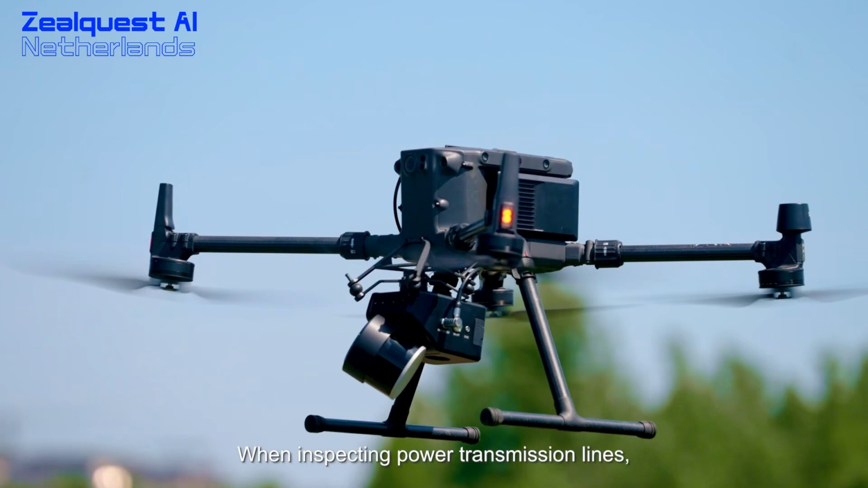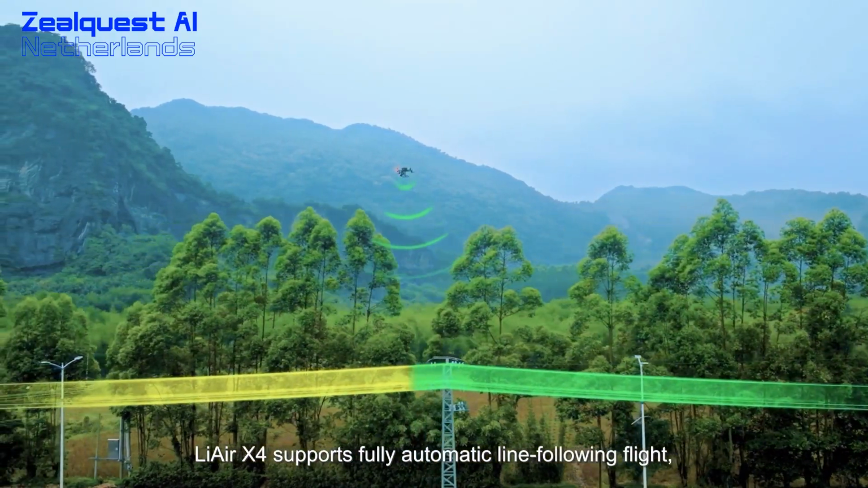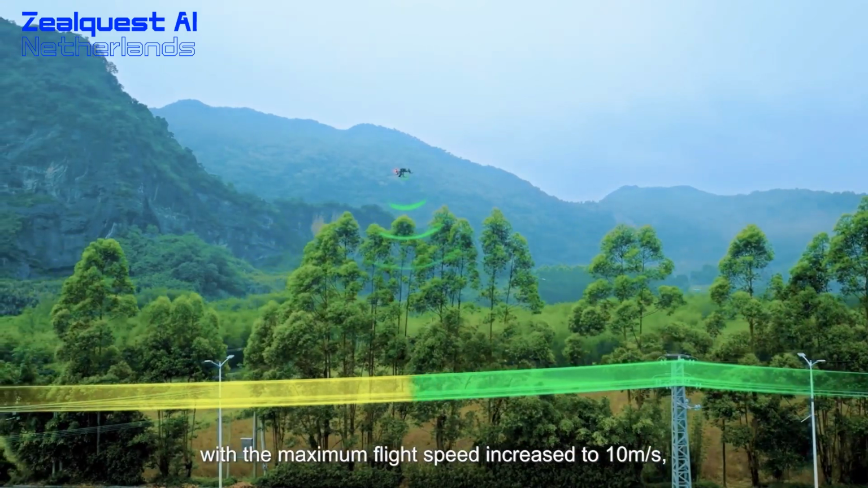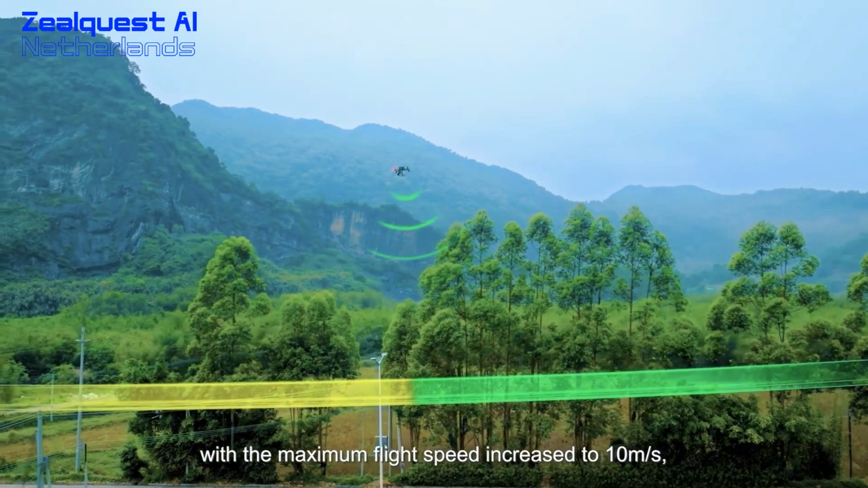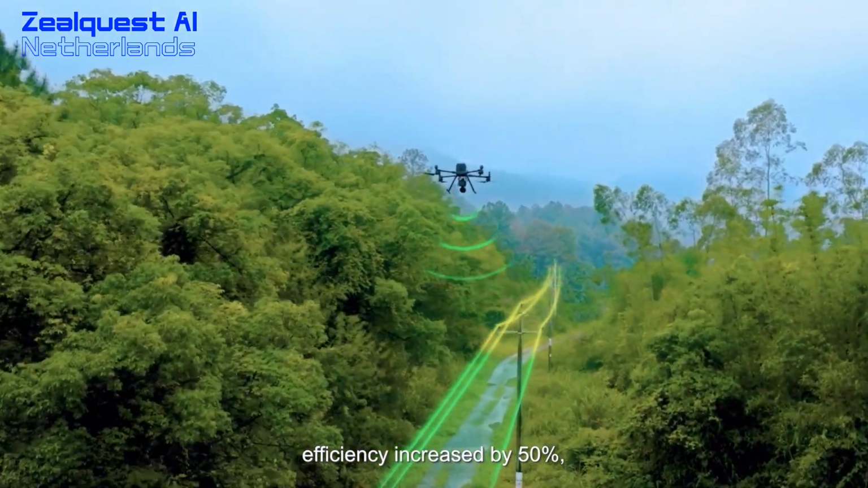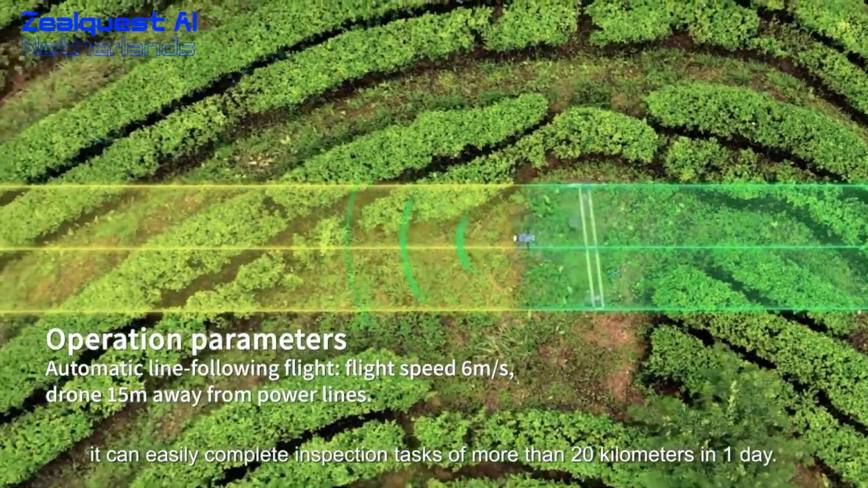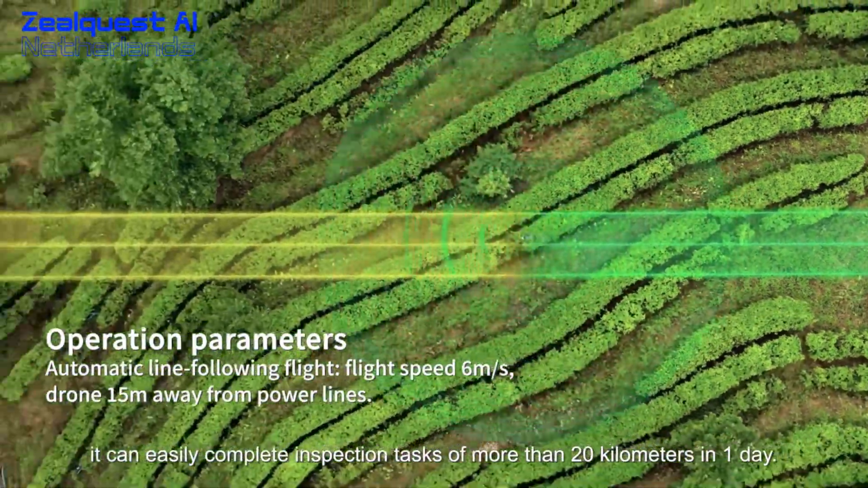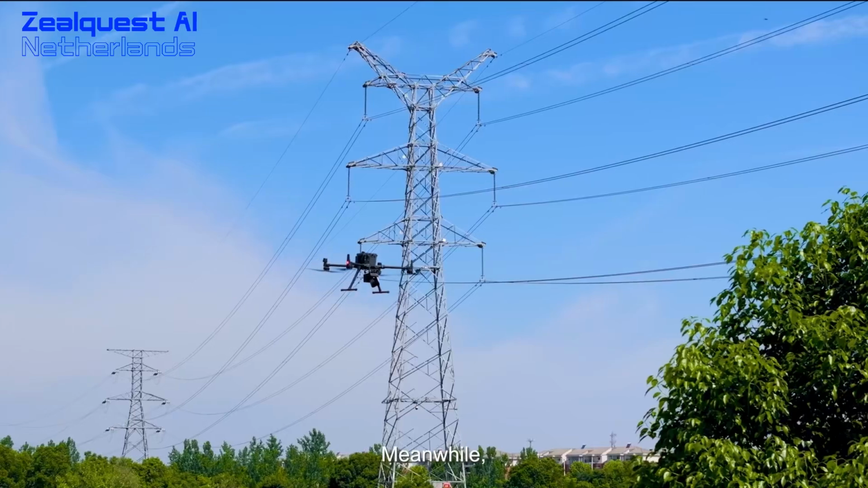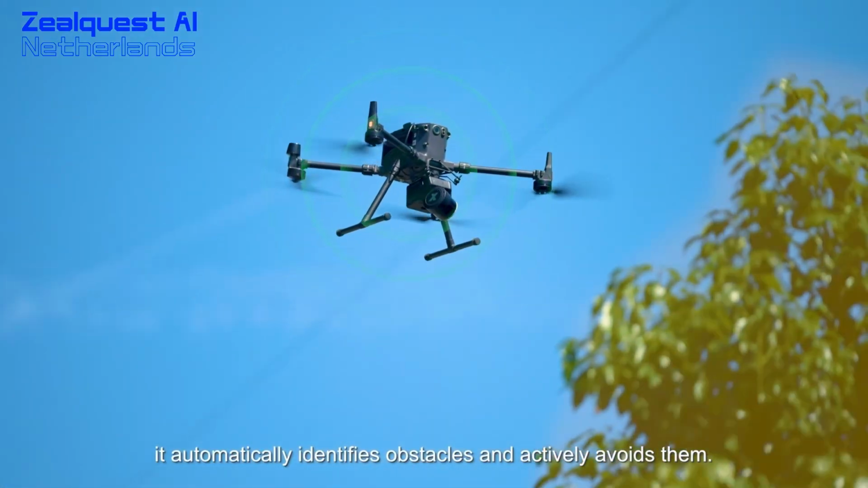When inspecting power transmission lines, LiAir X4 supports fully automatic line following flight, with the maximum flight speed increased to 10 meters per second, efficiency increased by 50%, and flight trajectory more stable. It can easily complete inspection tasks of more than 20 kilometers in one day. Meanwhile, it automatically identifies obstacles and actively avoids them.